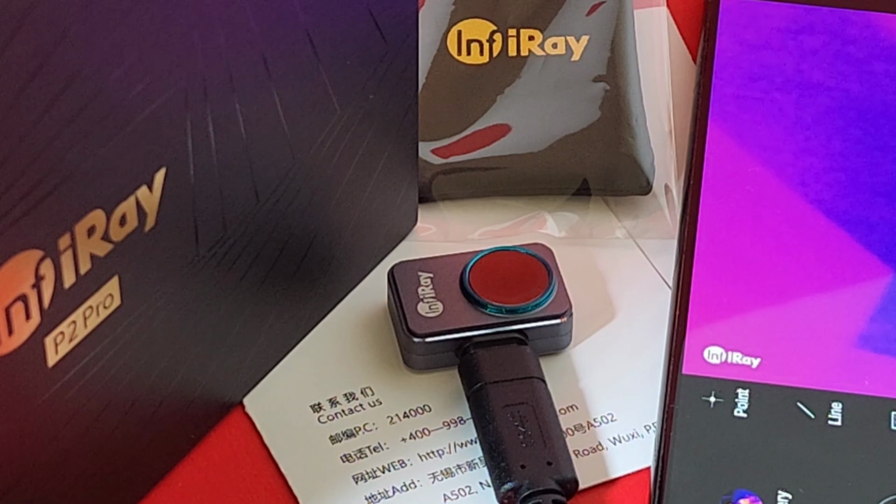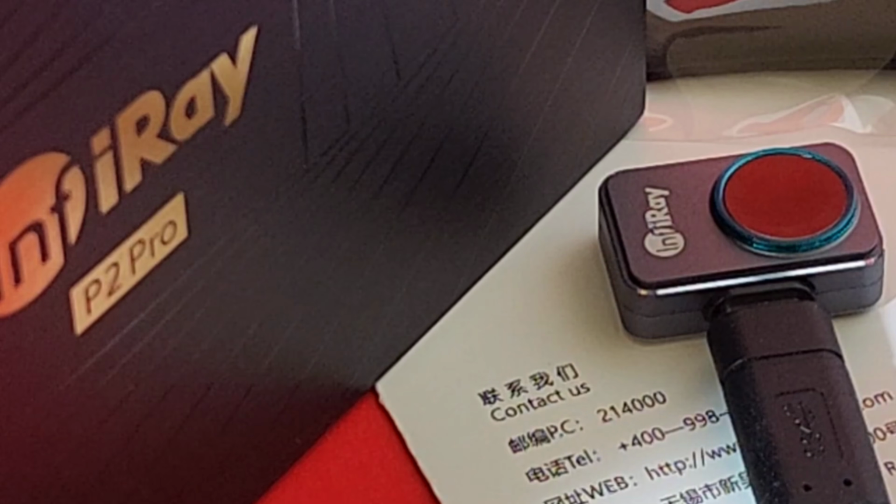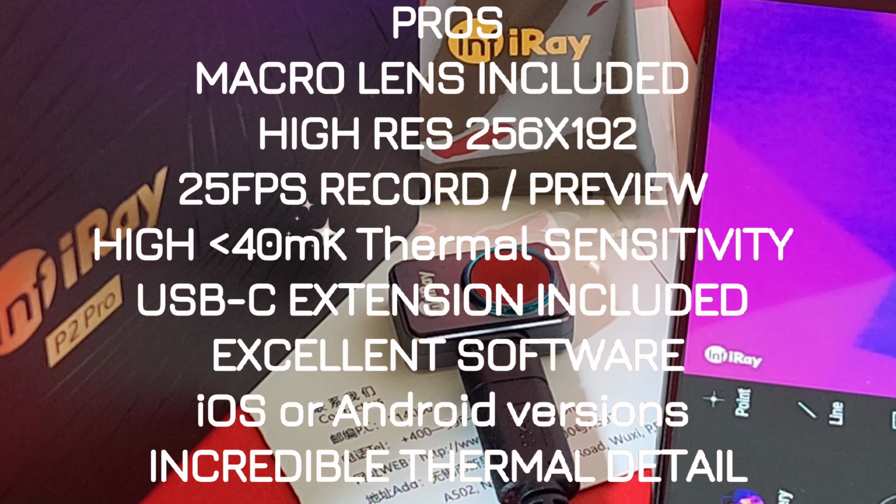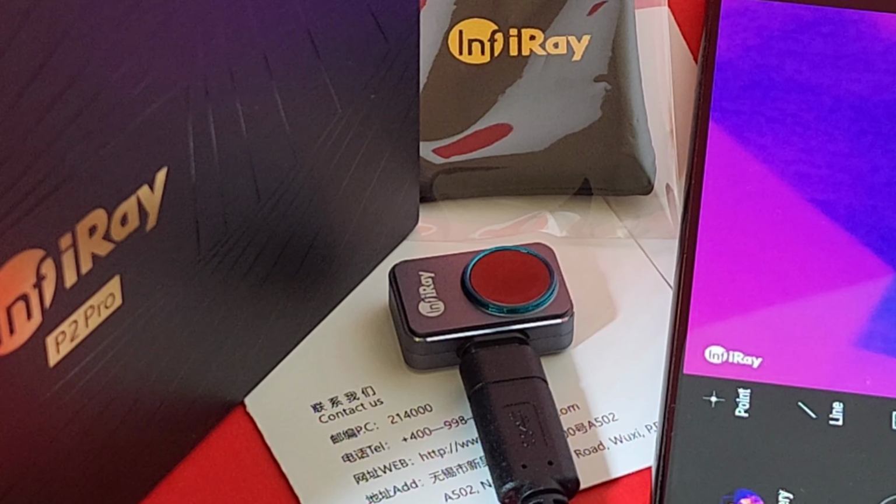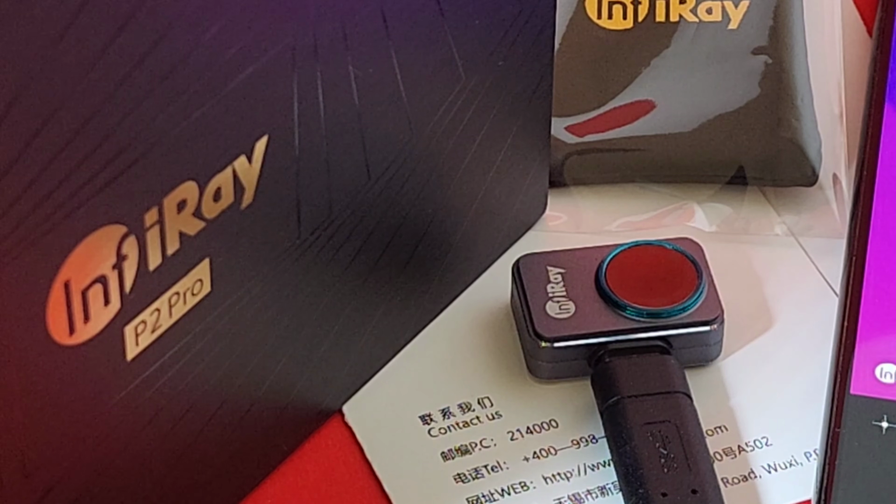Closing thoughts on the InfiRay P2 Pro. Oh, this is a most definite must-buy. In the market for a thermal imaging camera, look no further than the InfiRay P2 Pro. It has amazing versatility. Not only is it small, but it is powerful in the biggest sense of the word. Extremely high resolution, higher than a lot of the FLIRs, and at half, if not a third of the price. Highly responsive frame rates, over 25 frames per second, preview and record, hard to beat. Easy to use and tons of functionality make this a definite keeper.